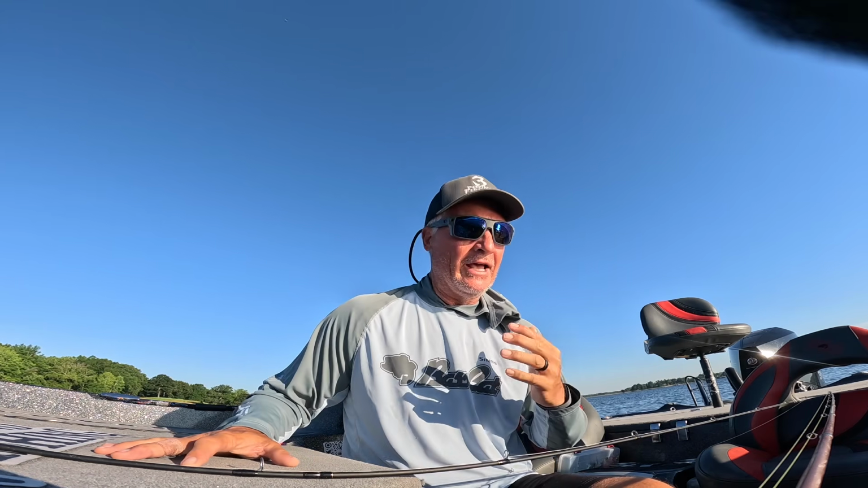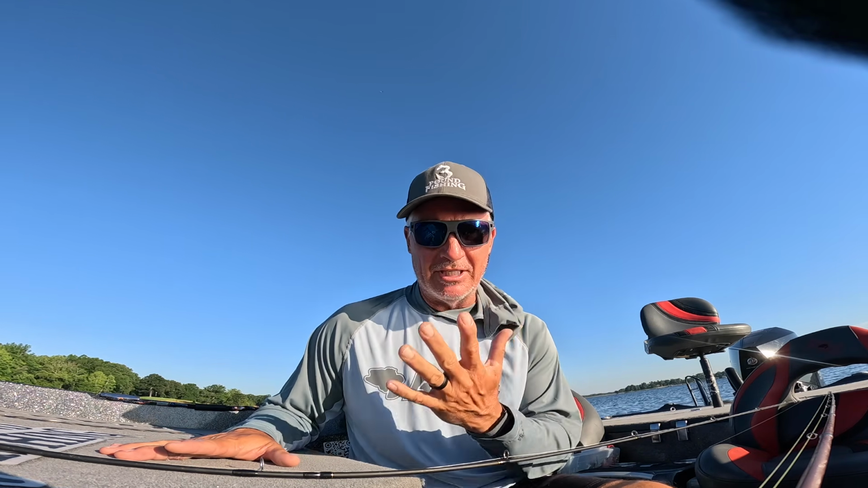But let's talk about the length of rod, because this is really important, especially for these finicky fish that have a super light bite. We just caught that fish without having any feel whatsoever. We literally just played the screen. And the reason why I feel that that's possible is because of 10-footers.